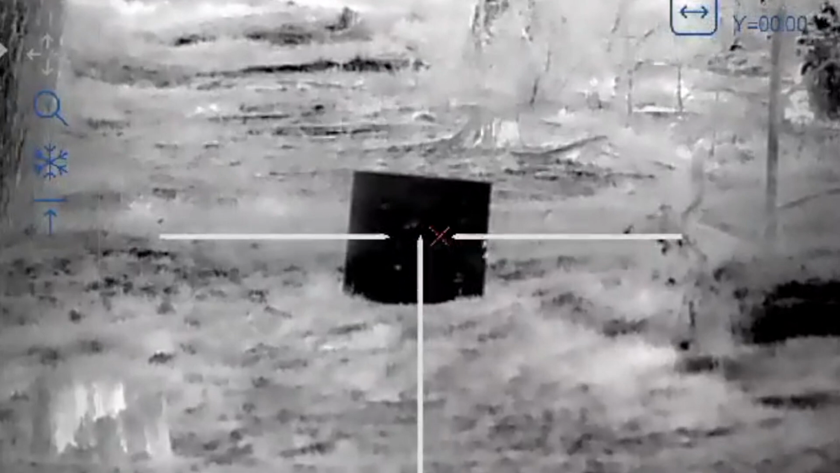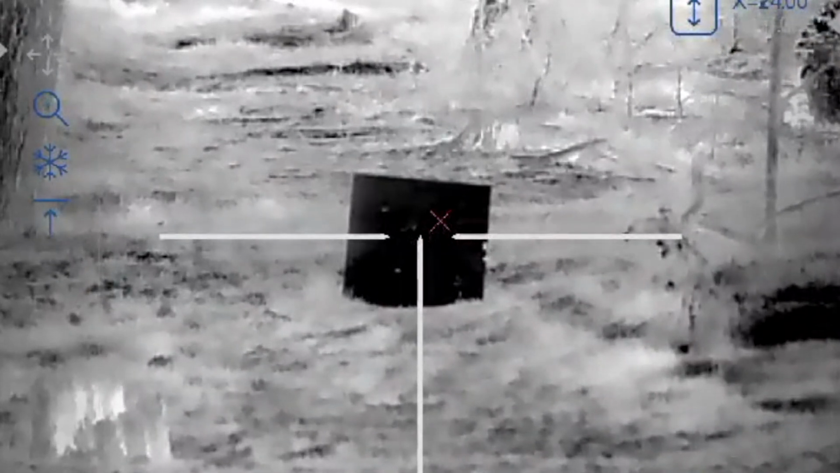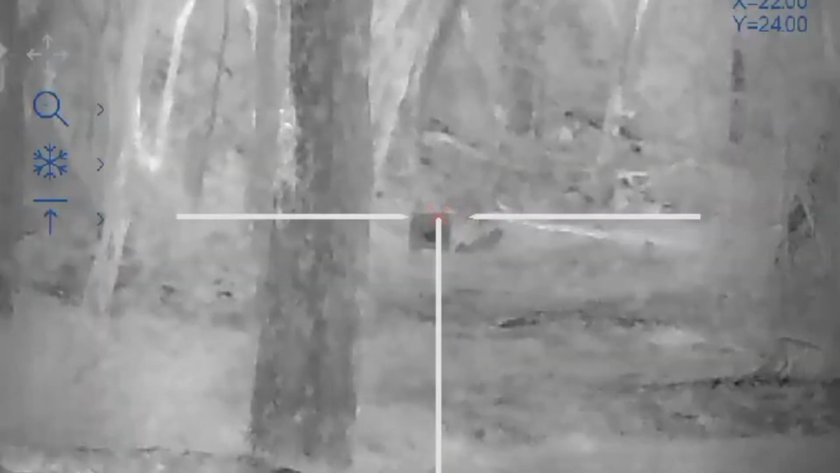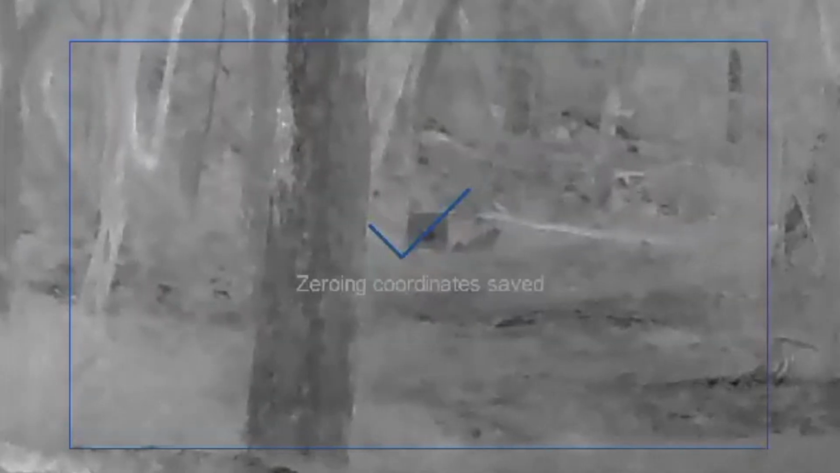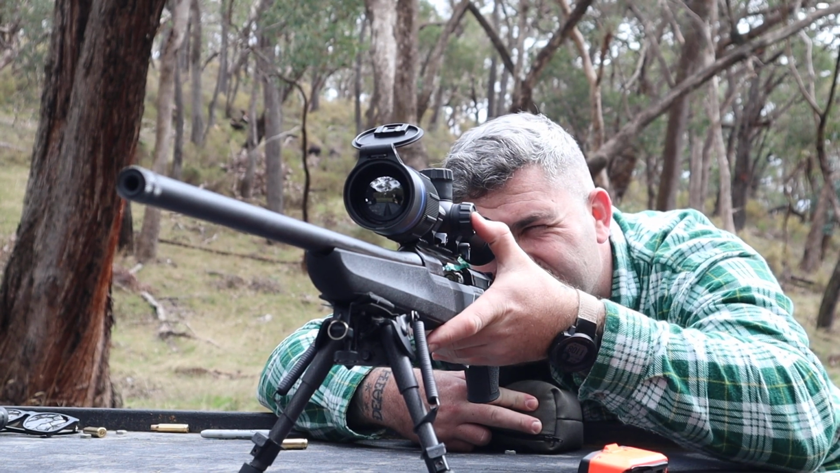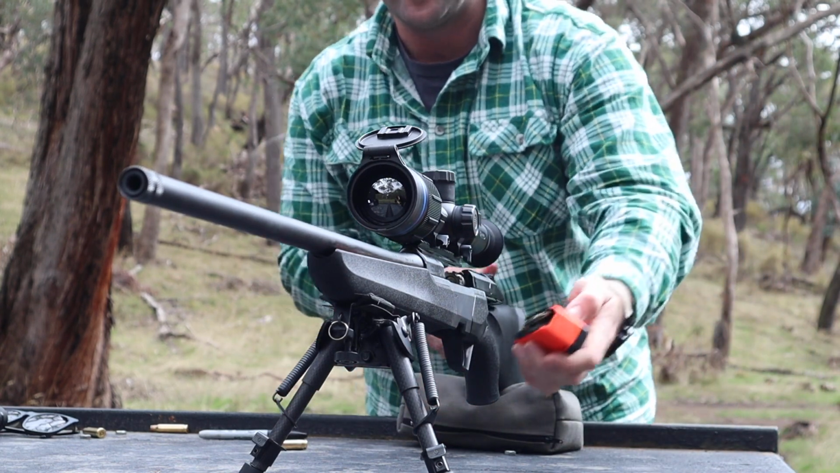Press the button again, it'll go to your up-down adjustment. Use the dial again. You'll adjust that up. Press and hold, it'll save your zero mode, and then the graticule will move to where that X is, and then you're zeroed. You go back out of that into normal function mode, and you're good to shoot. Pretty simple. We zeroed that fairly quickly. Press and hold, zeroed. Fuck, that's alright, eh?